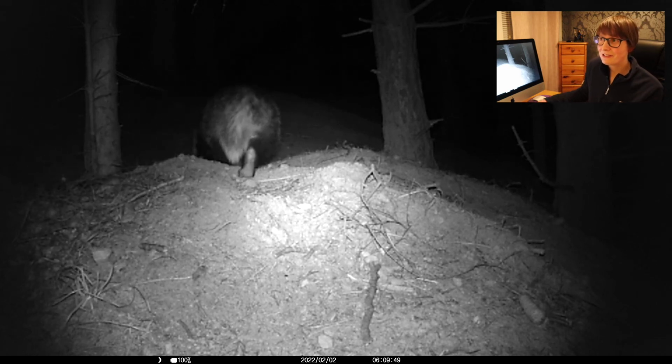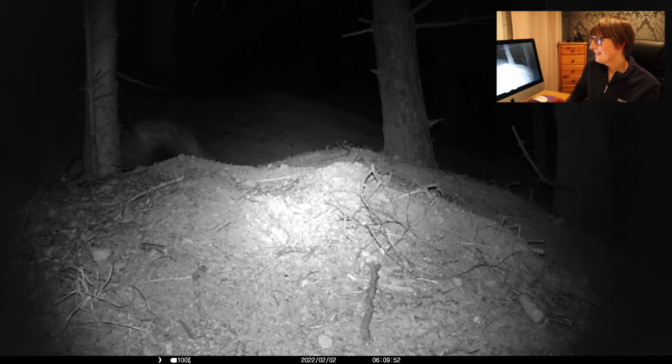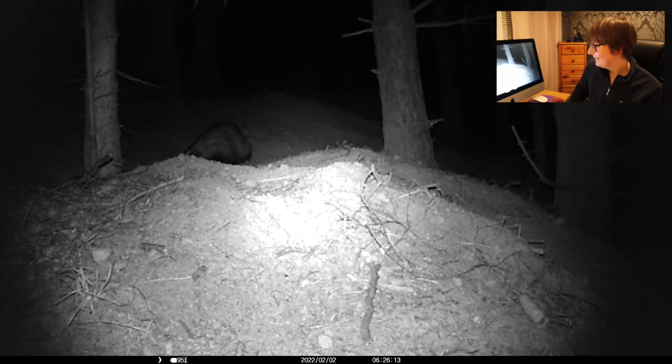I didn't know that badgers growled, which is quite cute. He's still there, 6:30 almost in the morning. It's like, please come out, please. And he's scratching away. I mean, you have to feel sorry for him, really, you know? How could you not? He's really trying.